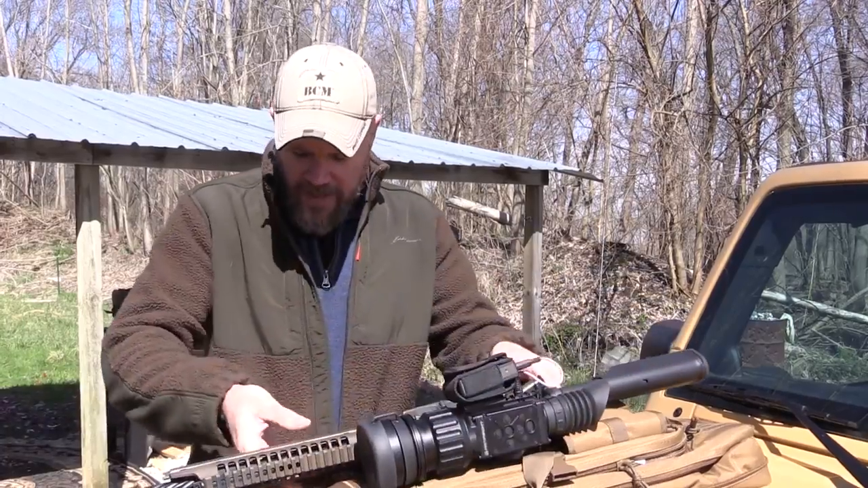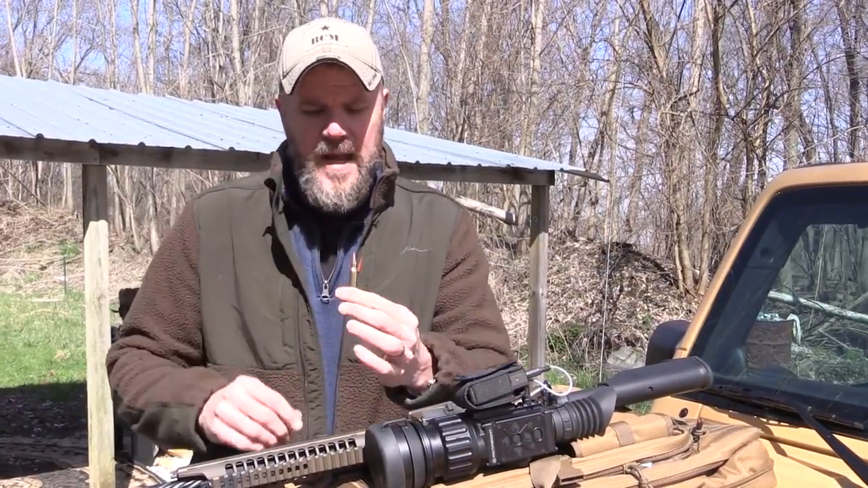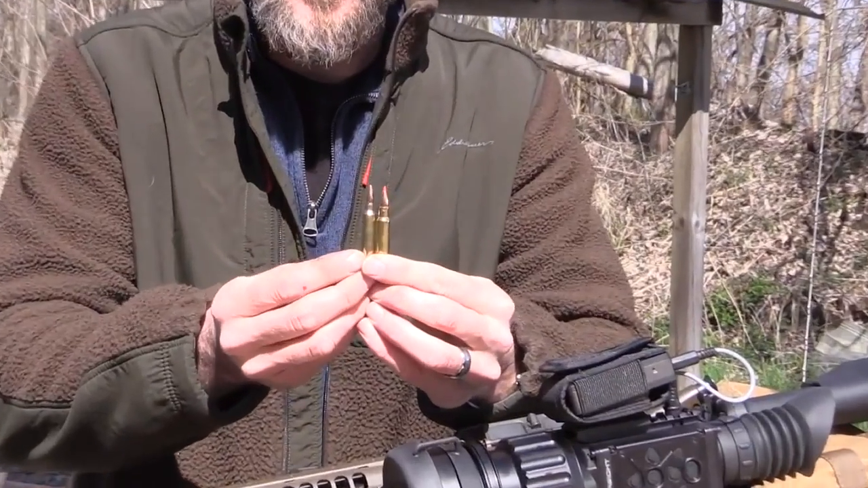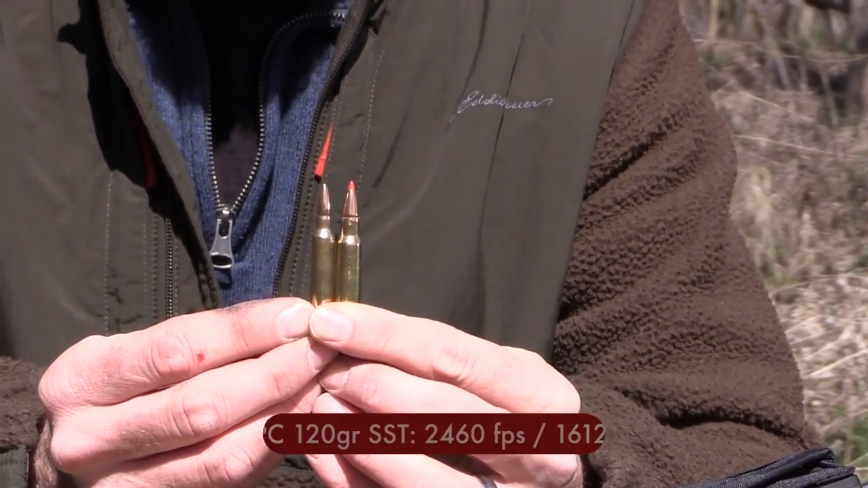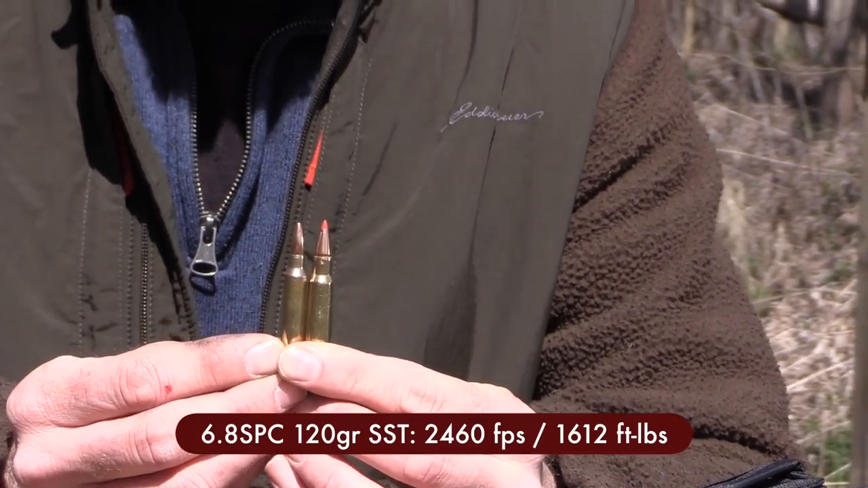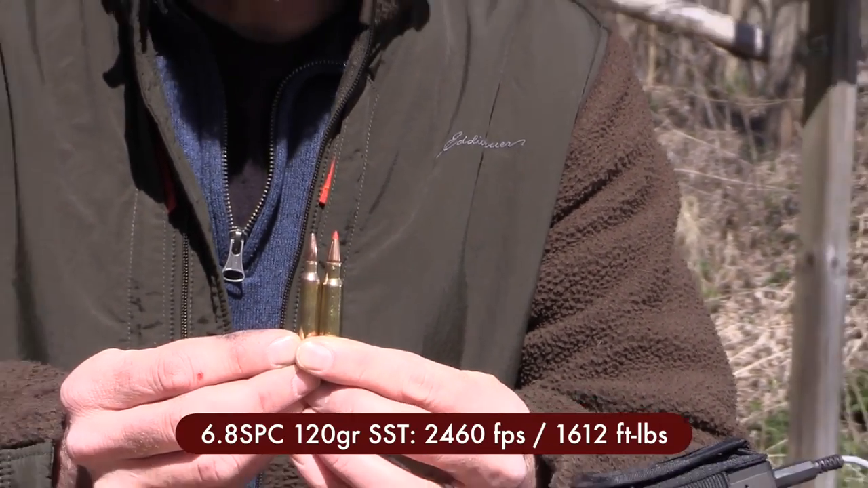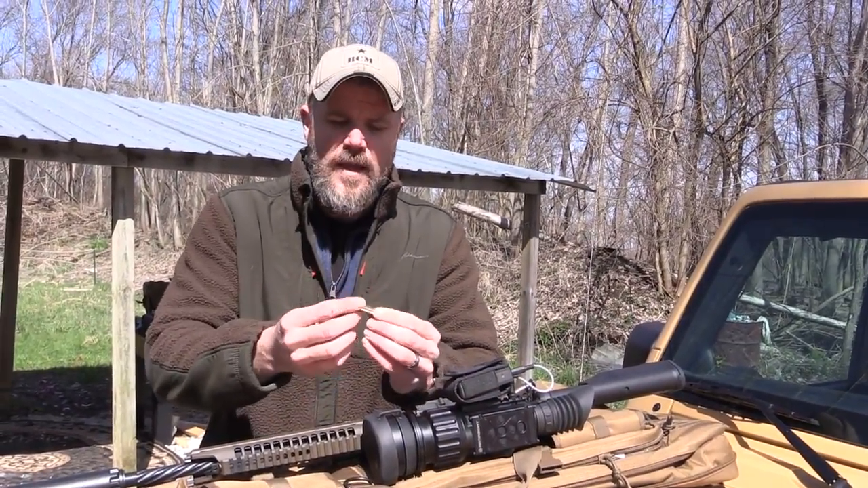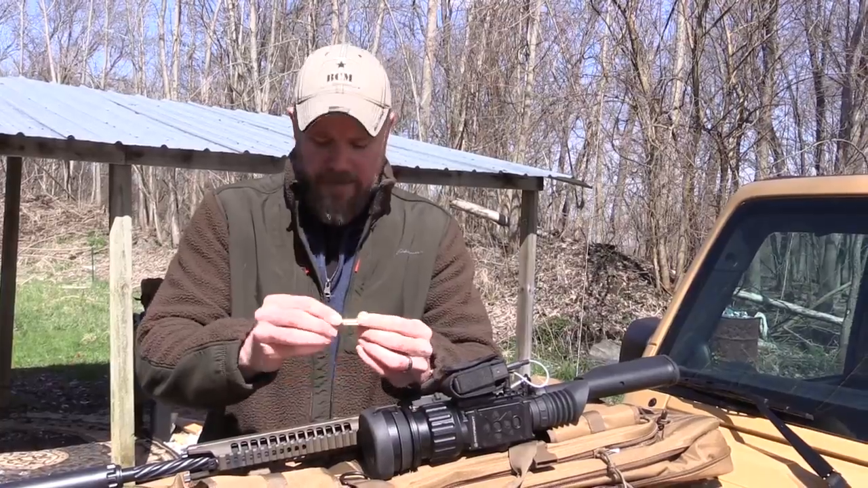Now the 6.8, which I have here, is very similar to the 5.56 in overall length. So here they are side by side. You can see they're similar in overall length, but unlike cartridges like the 300 Blackout, the 6.8 isn't just a necked-up 5.56 case. It's a new cartridge. It's bigger in diameter and has a larger head on it.